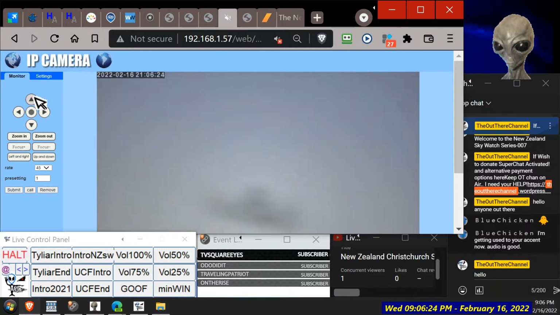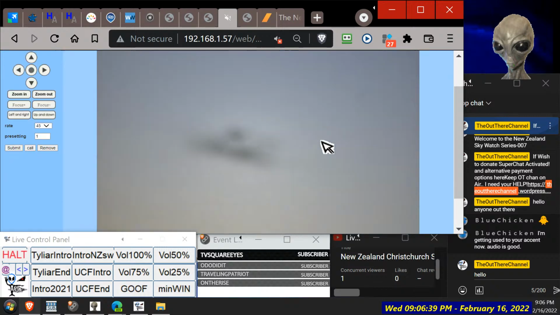Oh, that looked funny, didn't it? I was trying to focus it, kind of looked like a UFO then. Collect a UFO. Okay. Oh, there's a bug. Just trying to focus on the bug, I think.